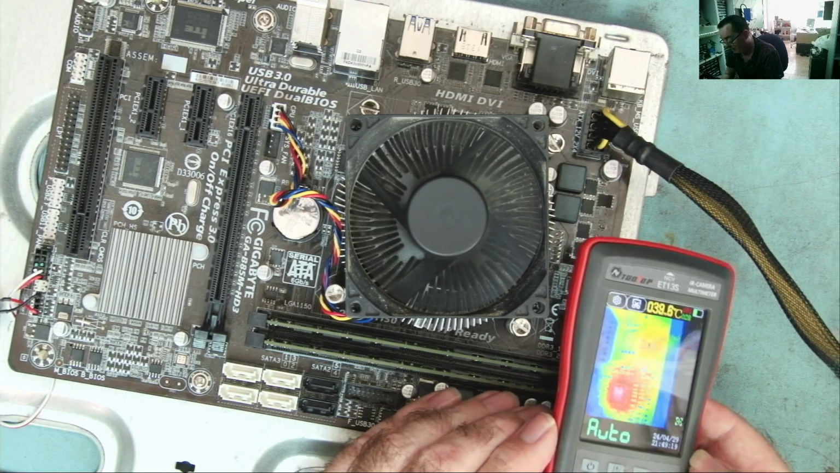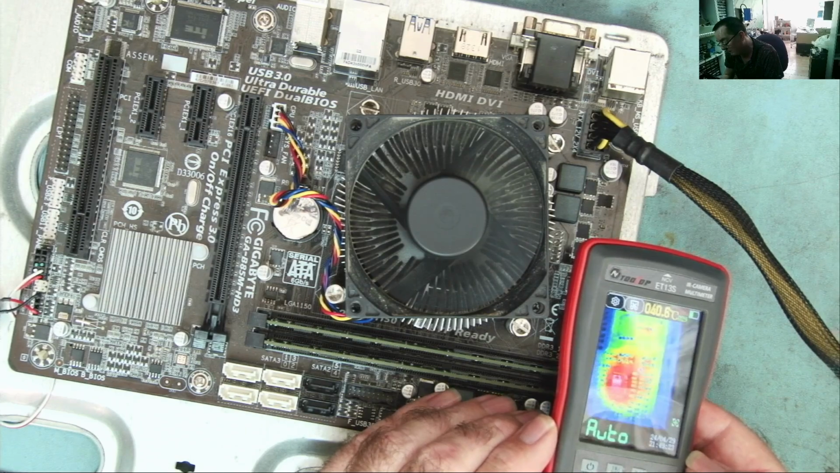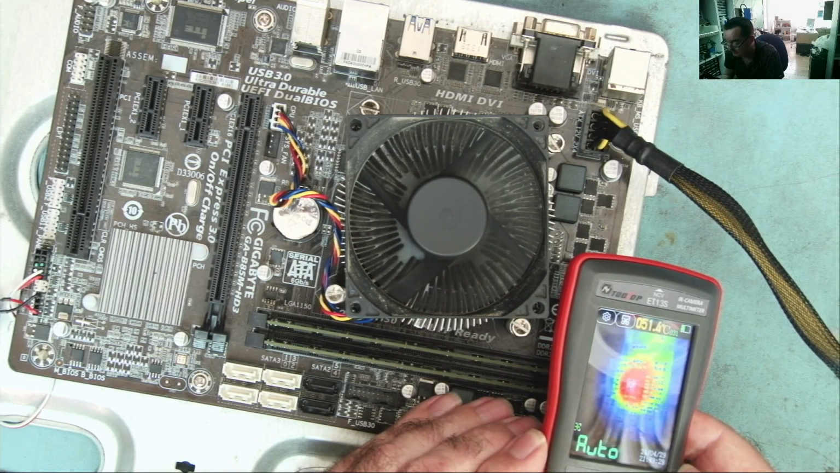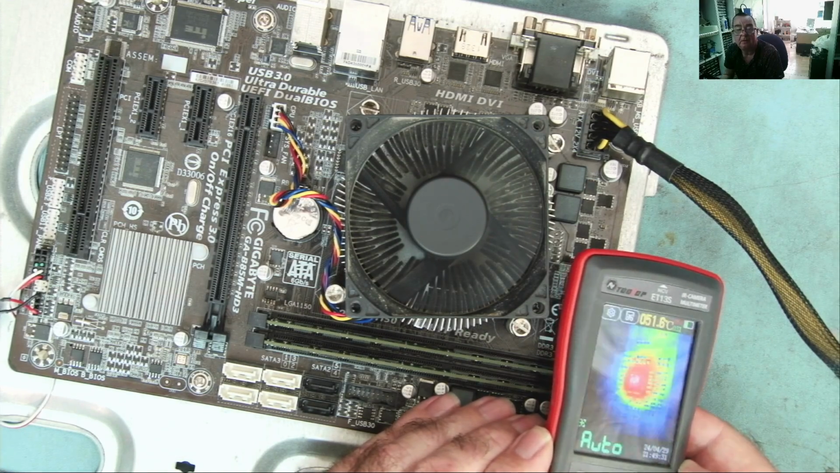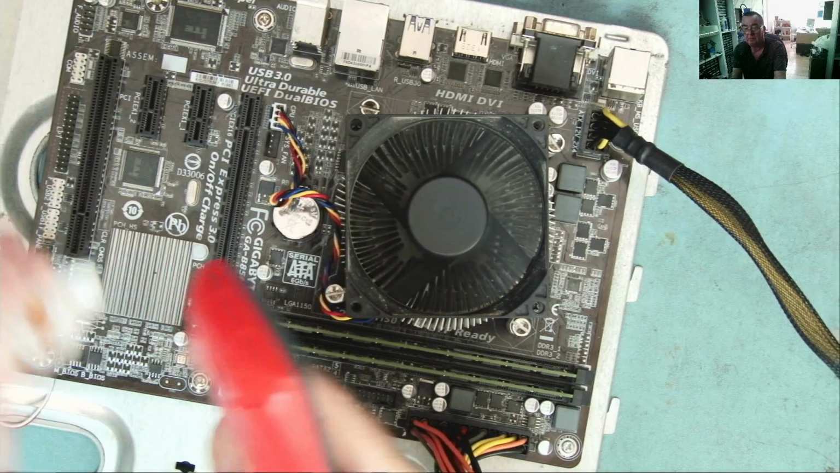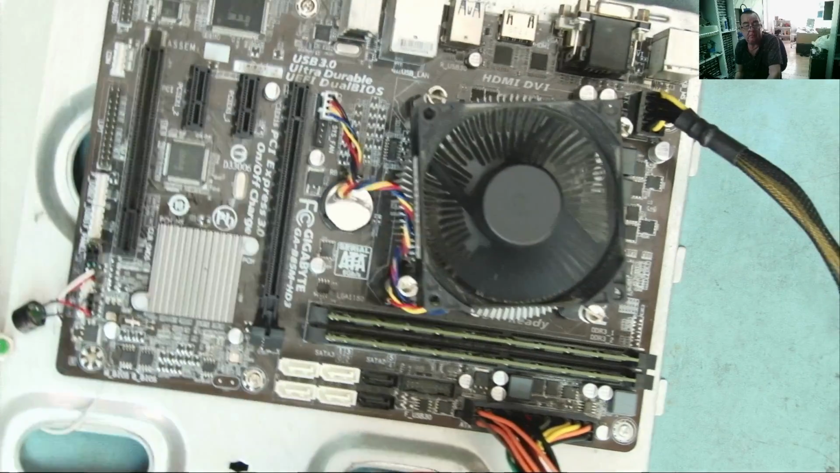Yeah, we can see that whole area is warm. Again, I can clearly see all the tiny little components down there. VRM controller down there at 51 degrees. Okay, let's take the macro lens off. Comes off very easily. Now let's have a look.